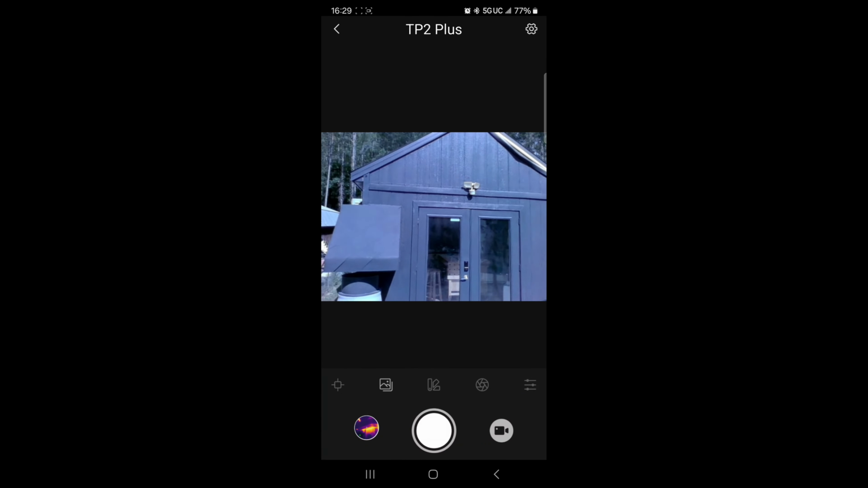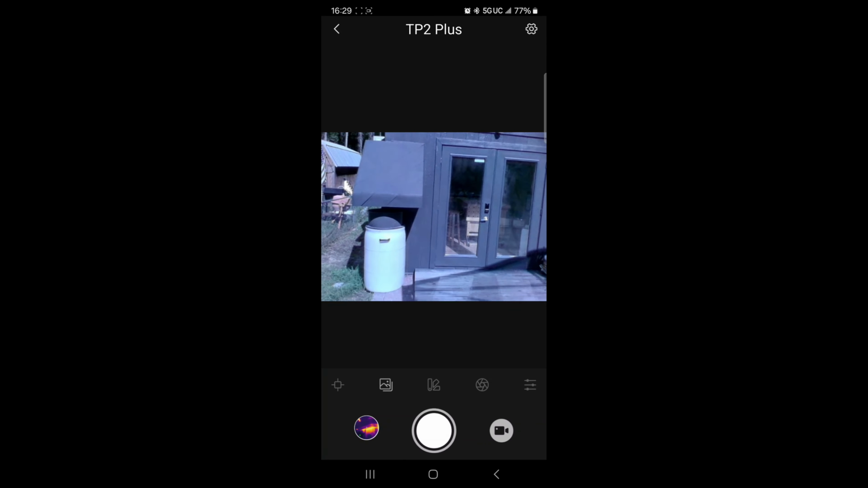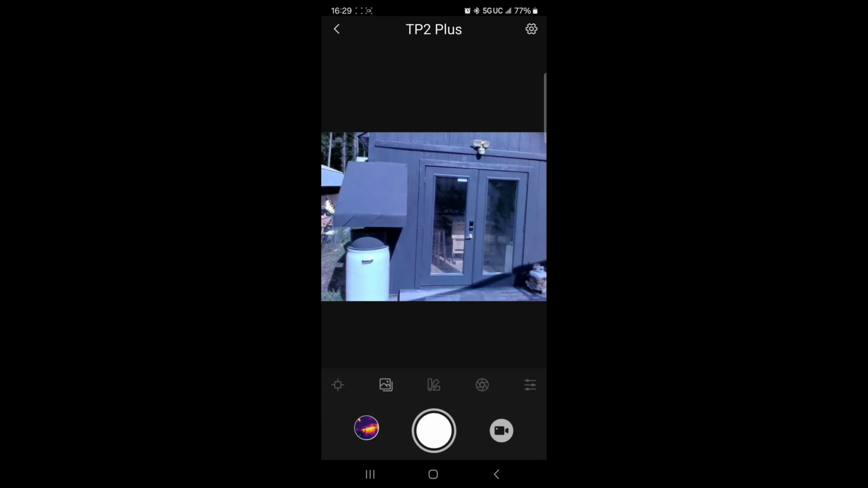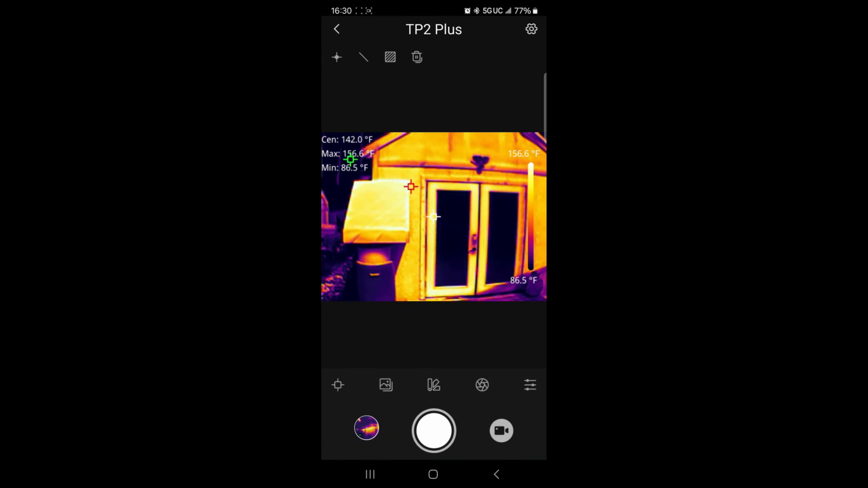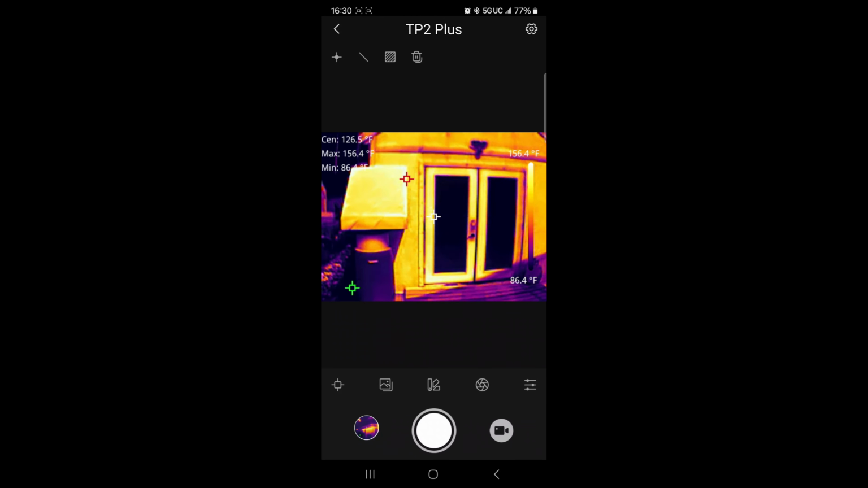All right, so here's the front of my little shop, and we just painted this dark, and you can see I put my dust collector out here, and the walls are supposed to have been a dark gray. However, they seem to be more black. And when I turn this on, we got a max of 156 degrees here, and it's 4:30 in the afternoon.